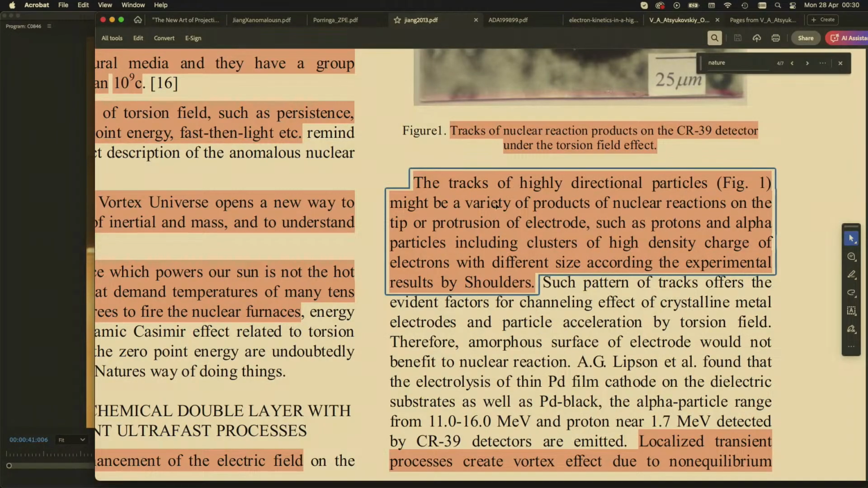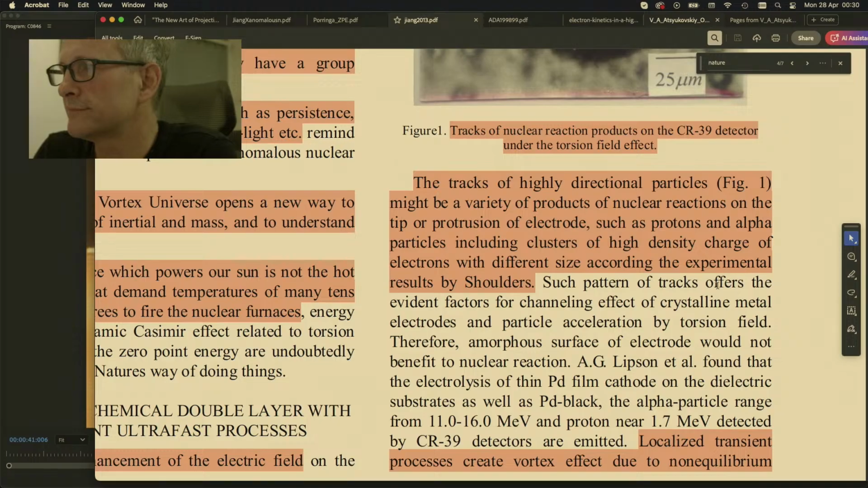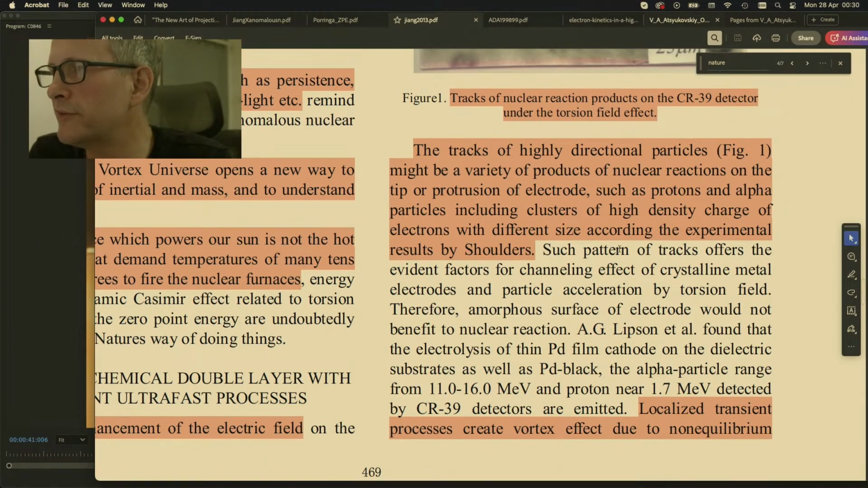In 1989! And it wasn't published in Nature, despite that the reviewing person recommended it be published. Imagine where we would be today if Nature had actually published that. Imagine where we would have been. Frustrating. I don't know if this guy's alive. I'm going to try and reach out to him.